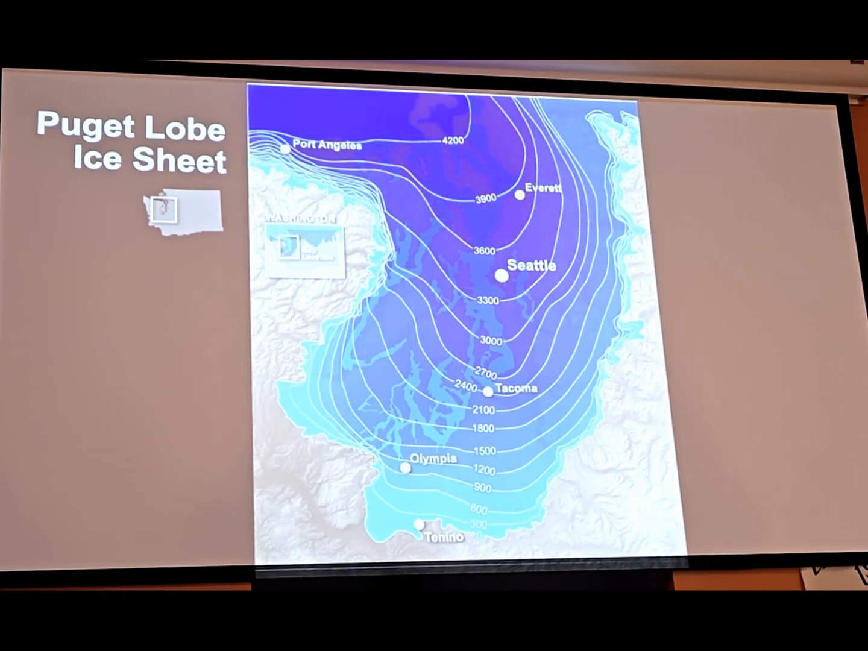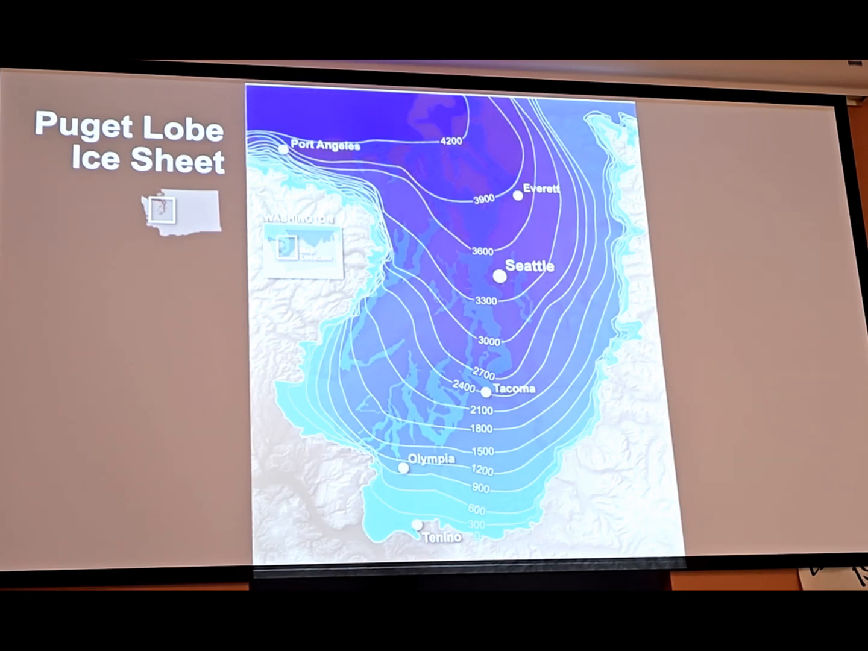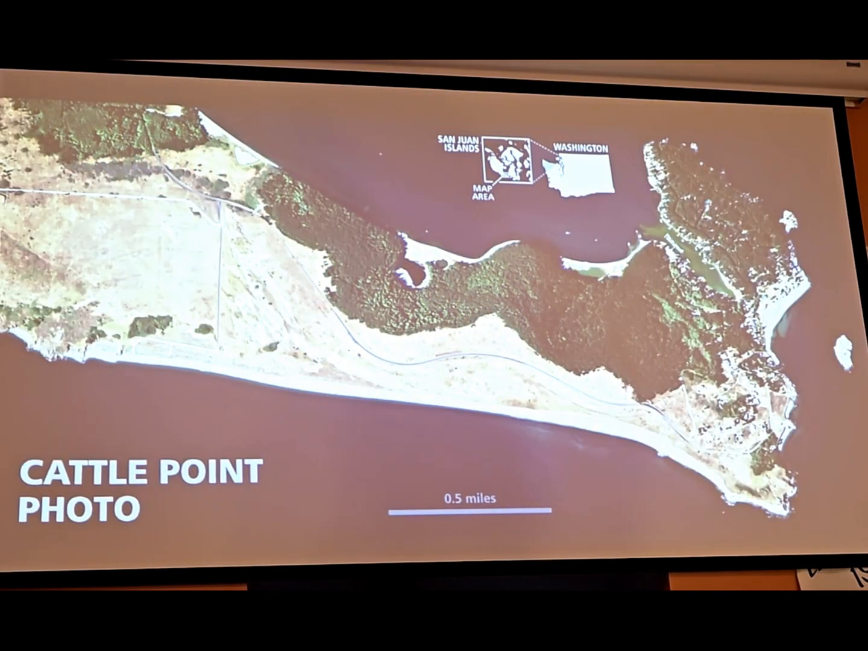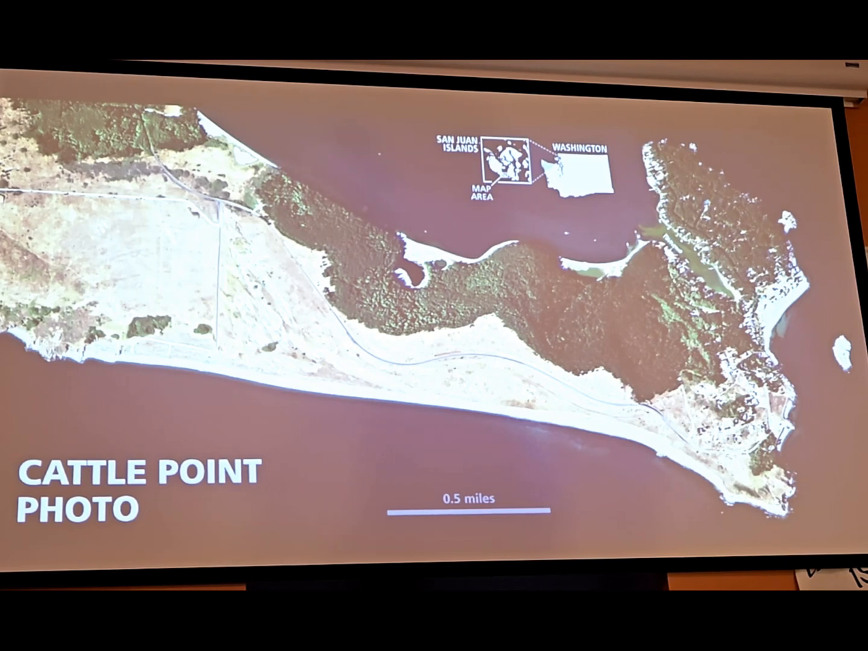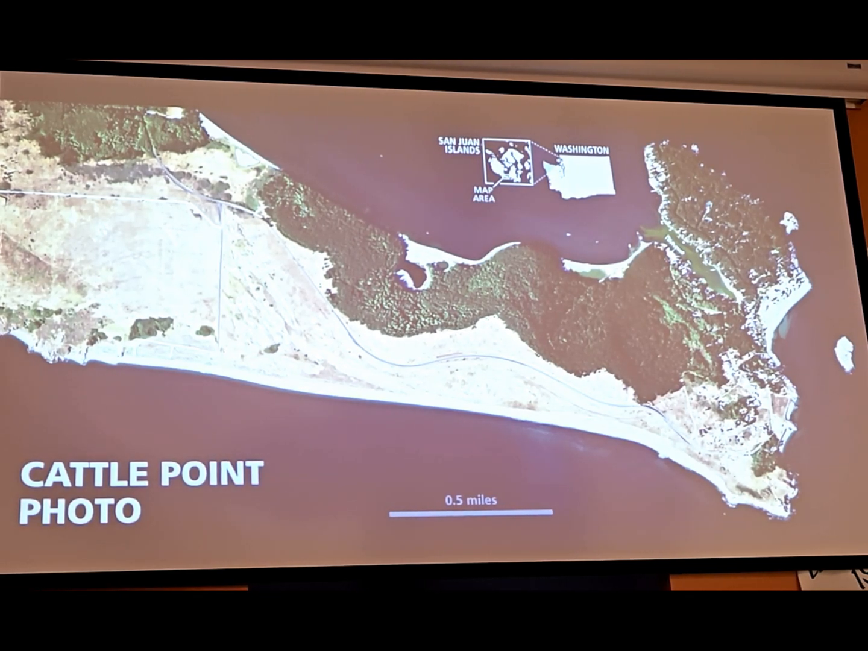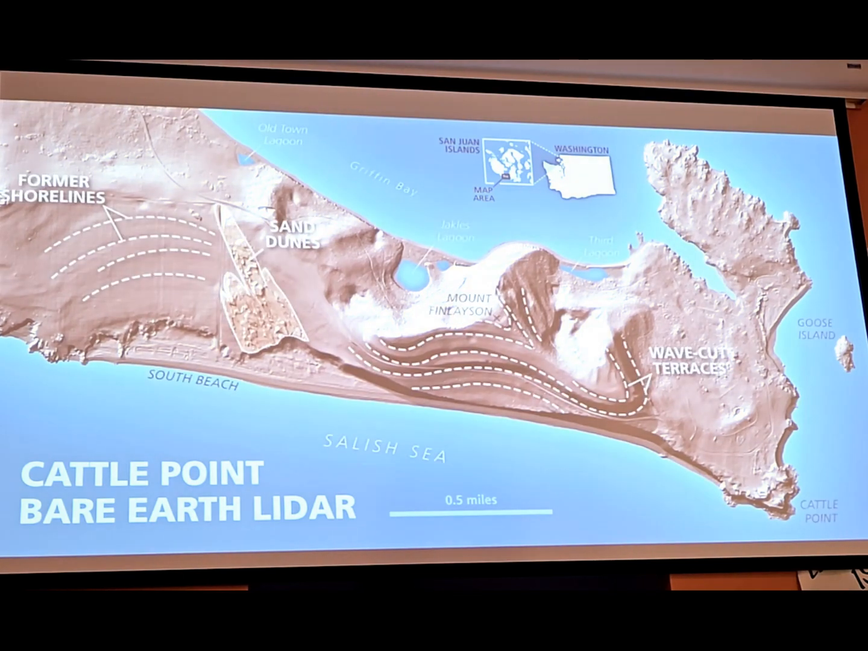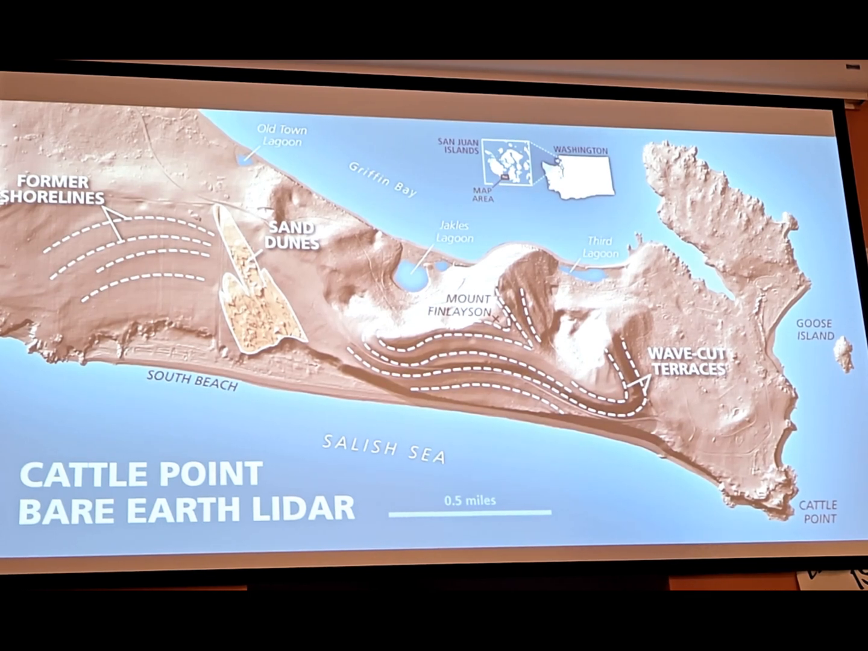And as the ice receded and went away, much of that land began to rebound and come back up. And you can actually see evidence of this elevation change in the northern islands of Washington. So this is Cattle Point on San Juan Island. When that glacial ice receded, land came back up. That combined with changing sea levels left behind relic shorelines and wave-cut terraces in many parts of Puget Sound and the San Juan Islands. You can see these wave-cut terraces here, some shorelines.